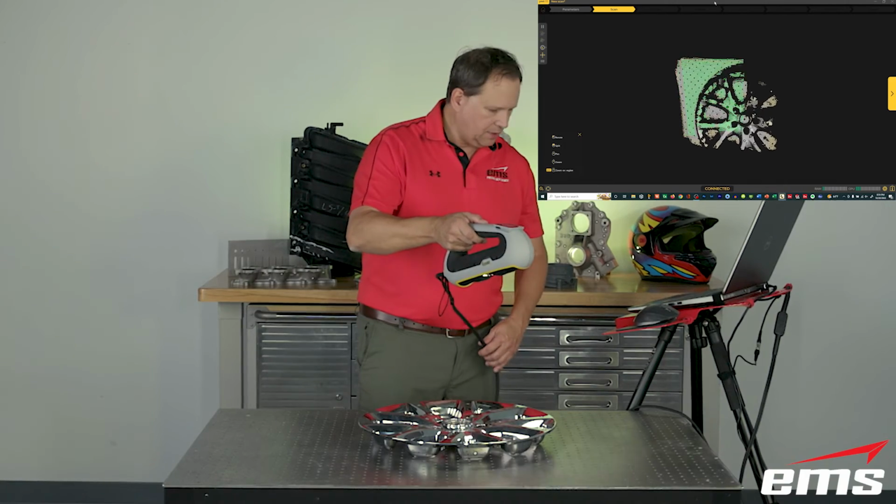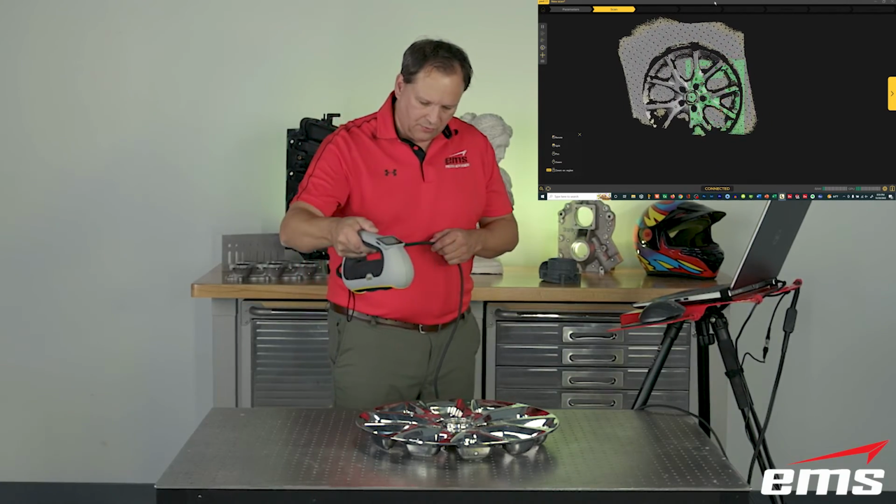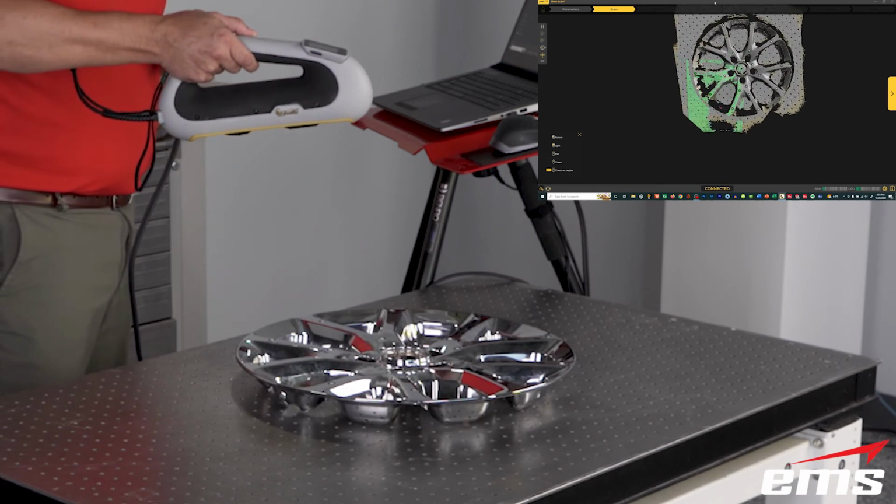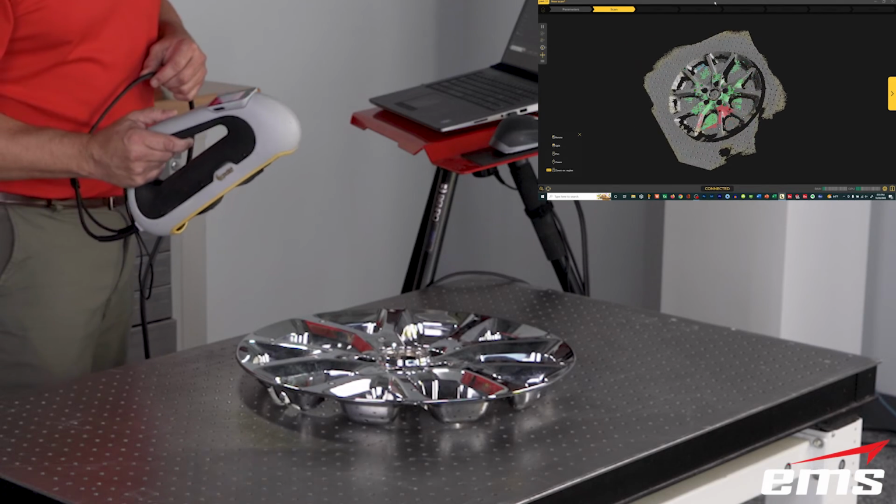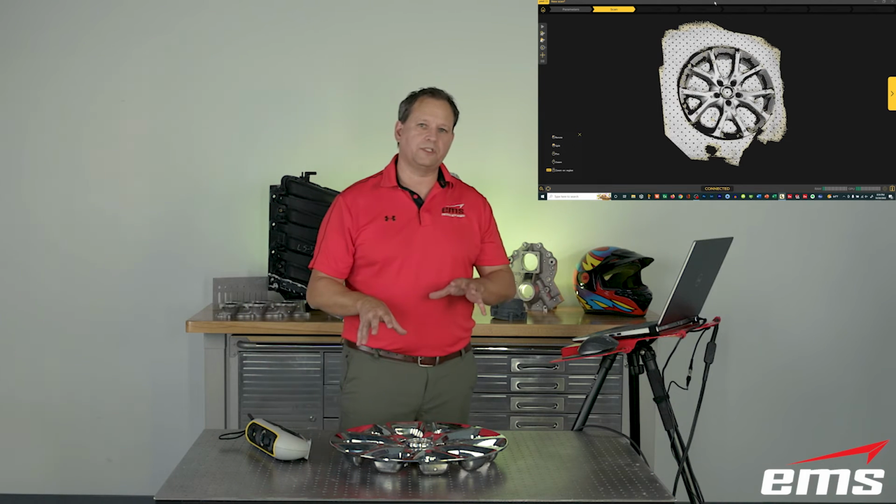Okay, so you can see it's picking it up. But you know it's going to be a challenge, and then really how good is that data? What is the quality of it? You can see in some areas it's really having a hard time picking it up. So I'm not going to spend a lot of time. This is where any of these structured light scanners are going to have more of a challenge.